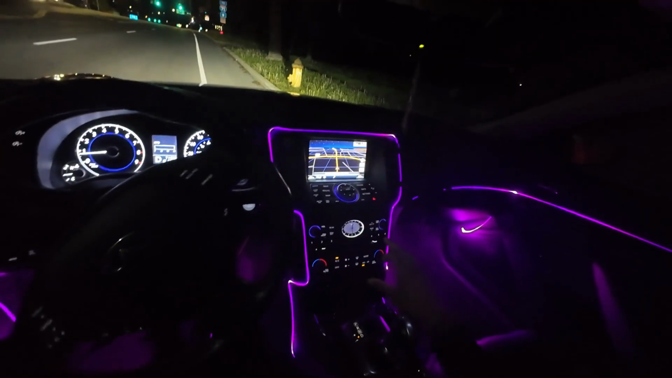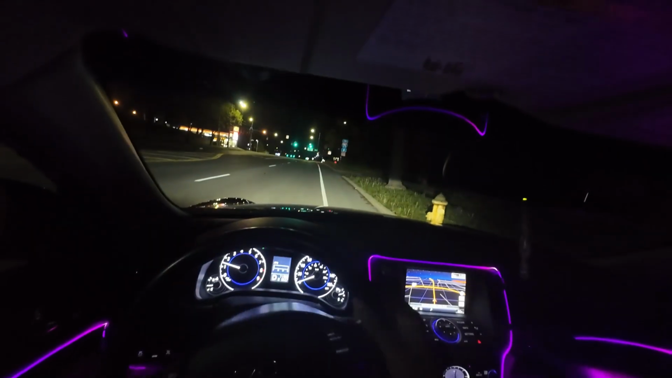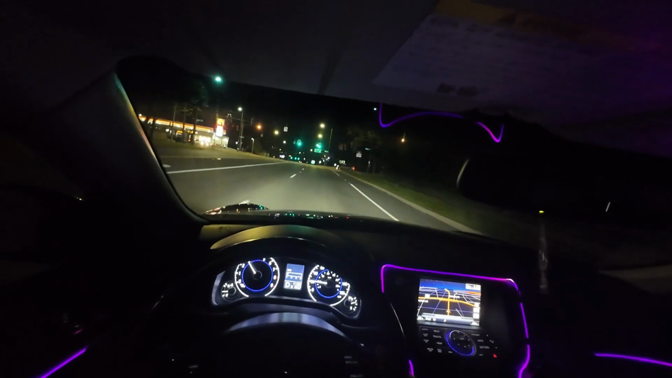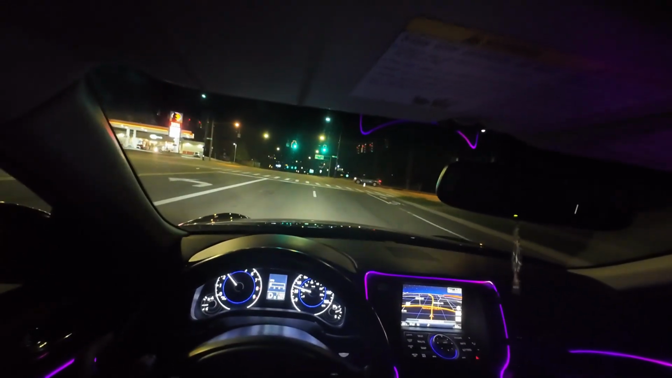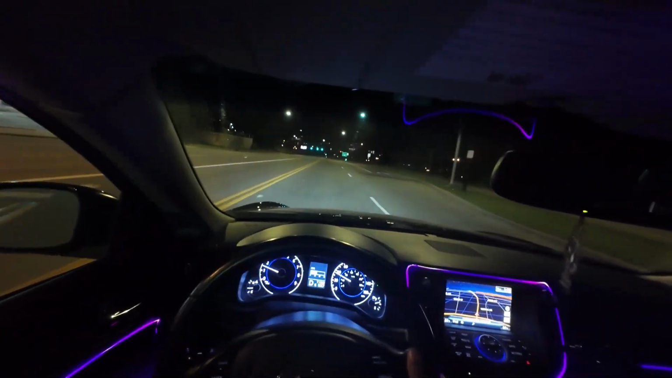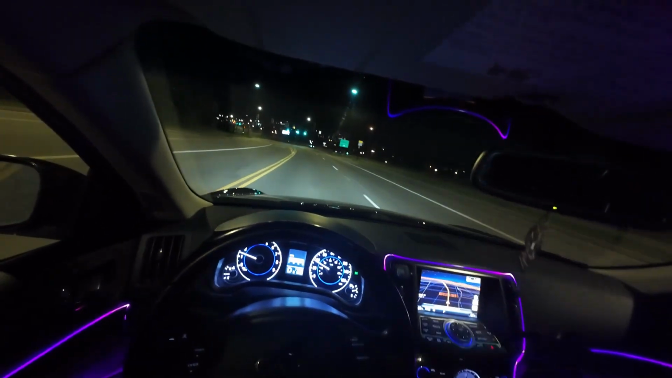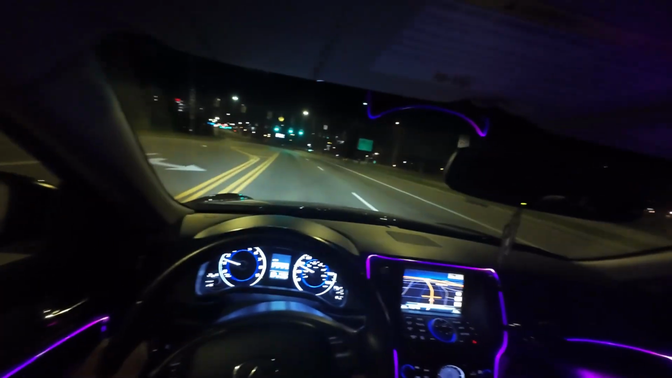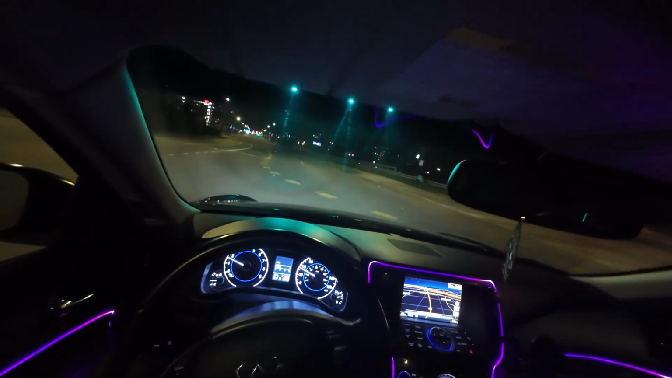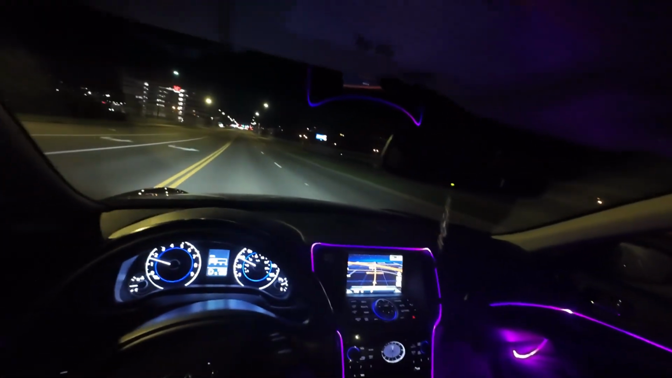Let's get it. This is literally some late night cruising. That's all I'm doing, bro. All we doing today, chat, we going on the highway to show y'all, do some little highway driving, and then after that I'm gonna be going under this bridge to show y'all how loud it is, bro. You feel me? Just some late night cruising, chat.